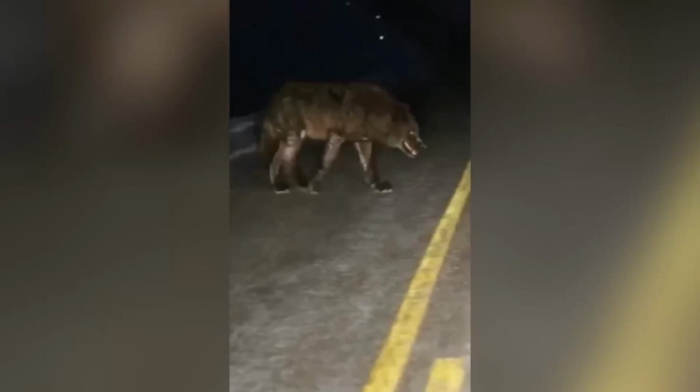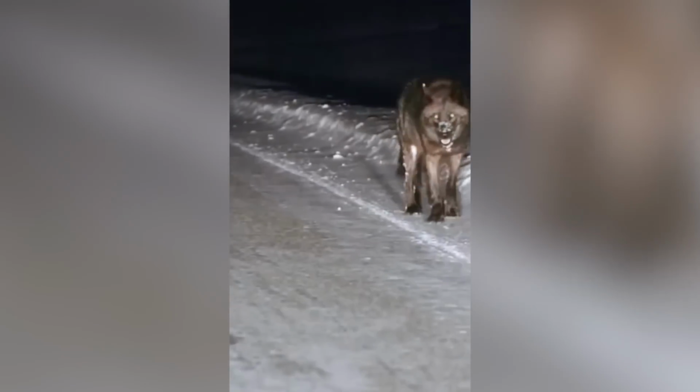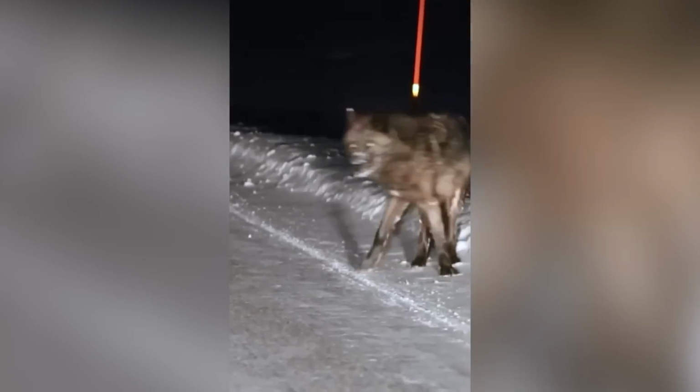A real monster. Imagine you're enjoying a fun night with your friends when suddenly a huge animal appears from the darkness and locks eyes with you. I can't fathom why these people chose to stay and record it. That creature is an enormous wolf, my friend. Your safest option is to run as fast as you can to save yourself.